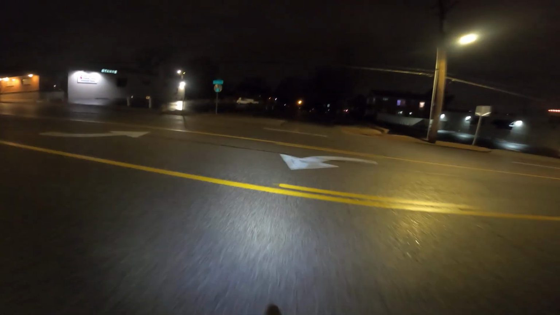Not a lot of cars out right now. Just gonna kind of wander around the neighborhoods a little bit, see what we can see. Go out for a late night bike ride here. I like to ride my bike, not just for commuting to work, but also just to kind of clear my head. Not really working real hard, not exercising so much. Well, I am exercising, I'm riding a bike, but not pushing it real hard.